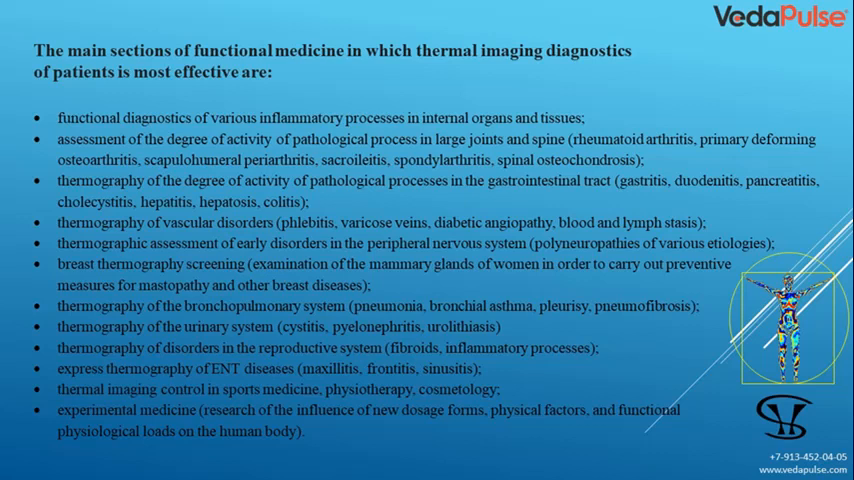Thermography of the degree of activity of pathological processes in the gastrointestinal tract: gastritis, duodenitis, pancreatitis, cholecystitis, hepatitis, hepatosis, colitis. Thermography of vascular disorders: phlebitis, varicose veins, diabetic angiopathy, blood and lymph stasis. Thermographic assessment of early disorders in the peripheral nervous system, polyneuropathies of various etiologies. Breast thermography screening, examination of the mammary glands of women, in order to carry out preventive measures for mastopathy and other breast diseases.